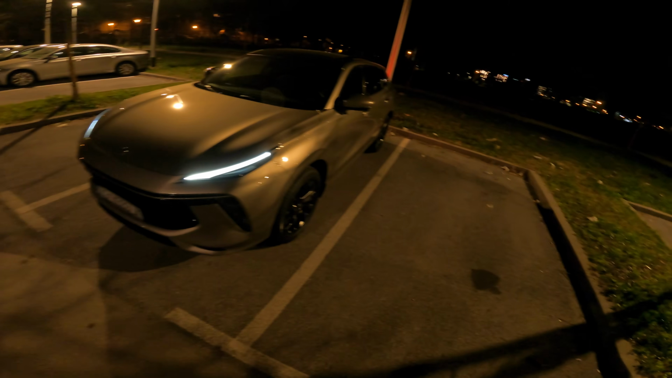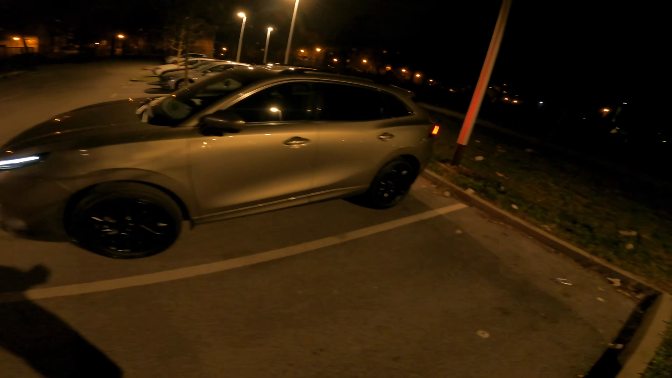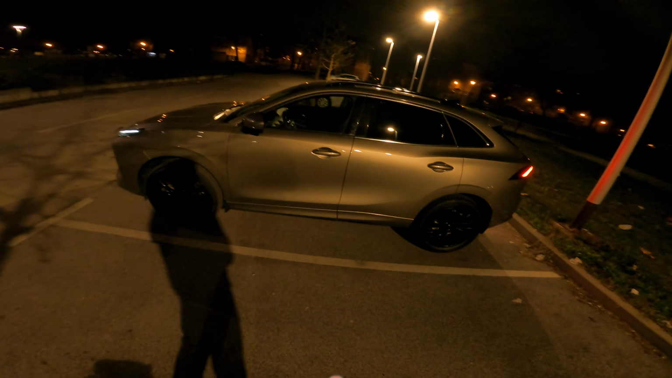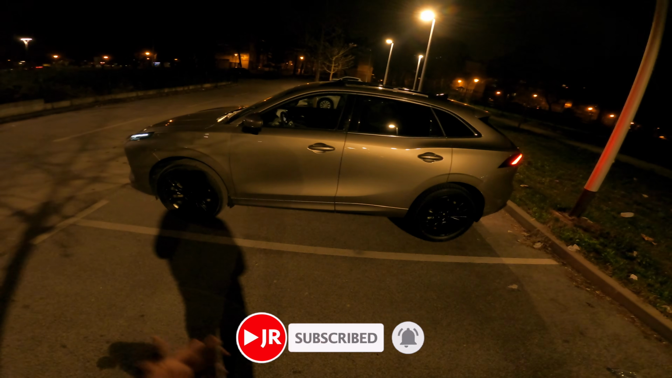Now this is the exclusive trim. It's the only one available in Croatia. This car is an amazing deal with a 30,000 euros price tag. I hope you watched the full in-depth review on the channel in a separate video.